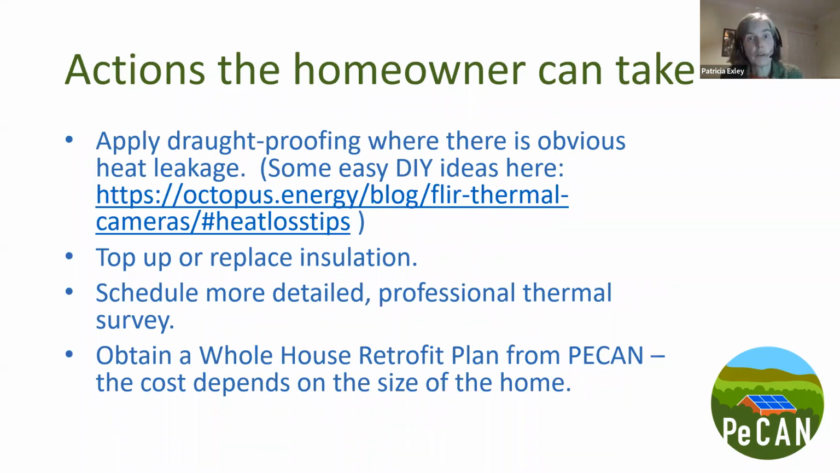So what can the homeowner do once they have the information from the thermal survey? Well, the first video mentioned a few things, but if there's obvious heat leakage, then they might want to consider some draft proofing, whether that's the tape that was shown or things like curtains. And there's a nice blog there on the Octopus website that gives a number of different ideas.